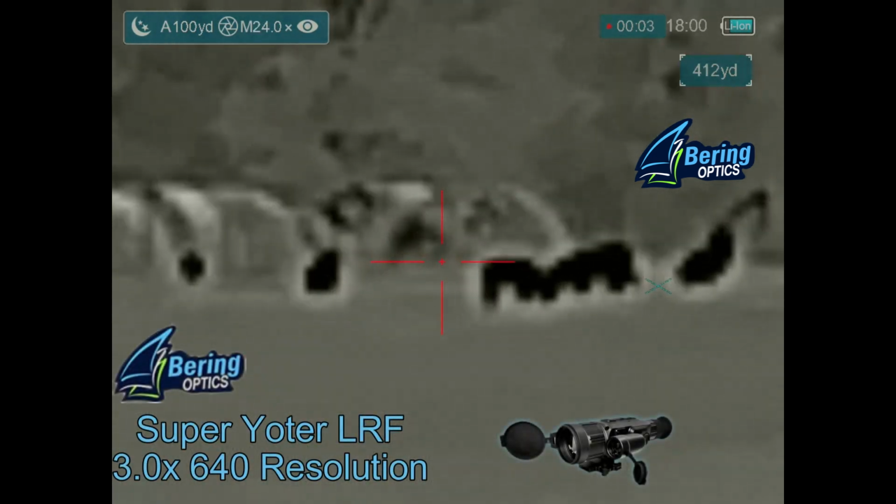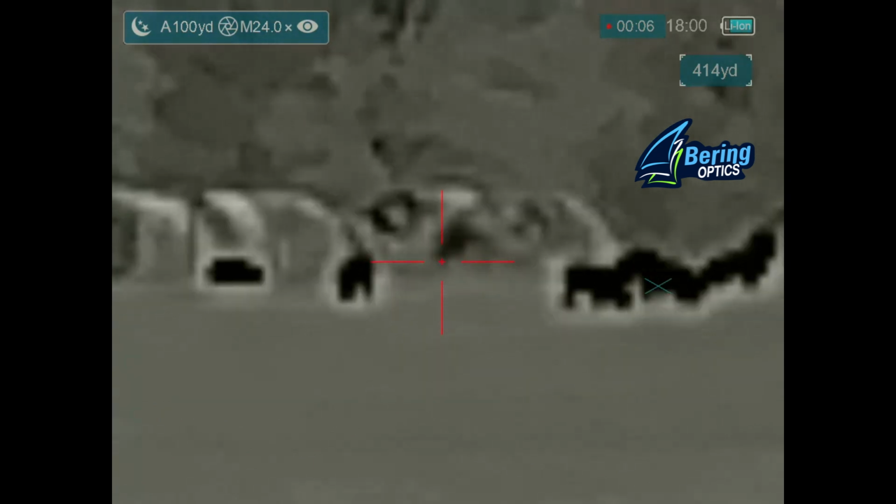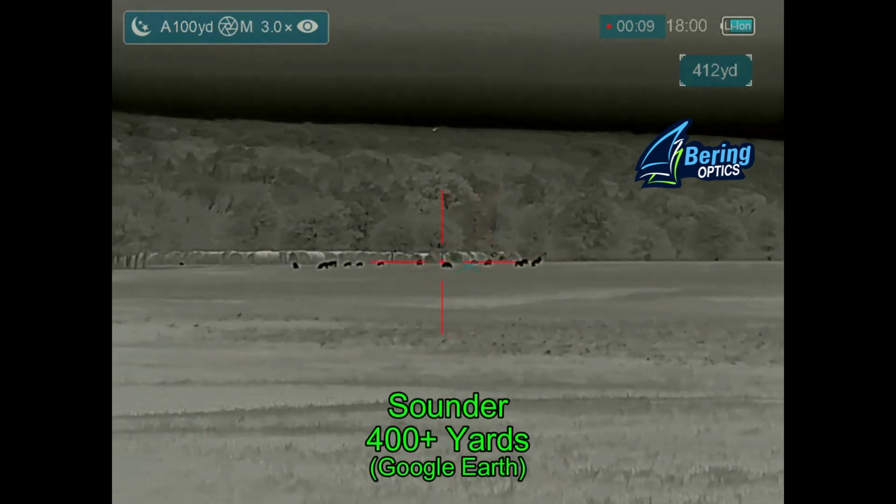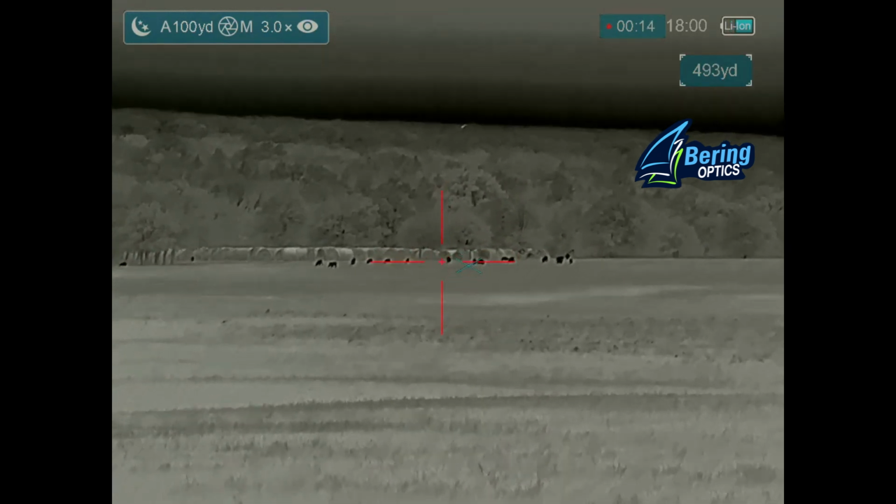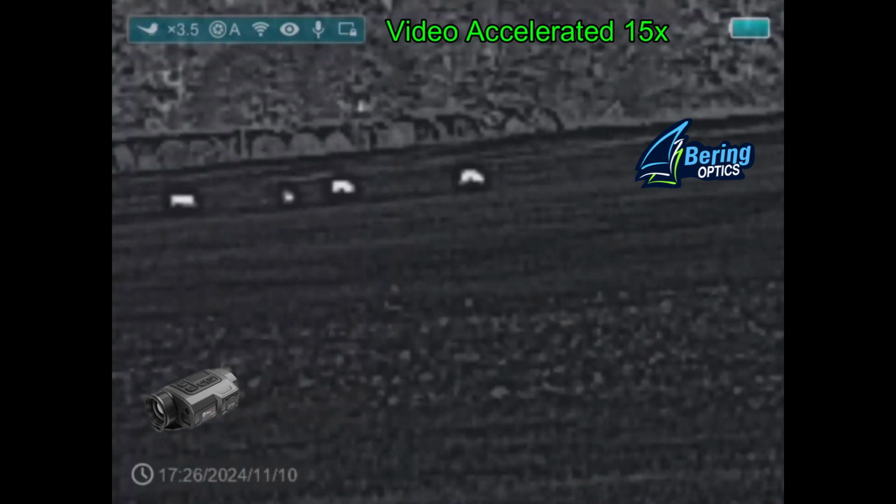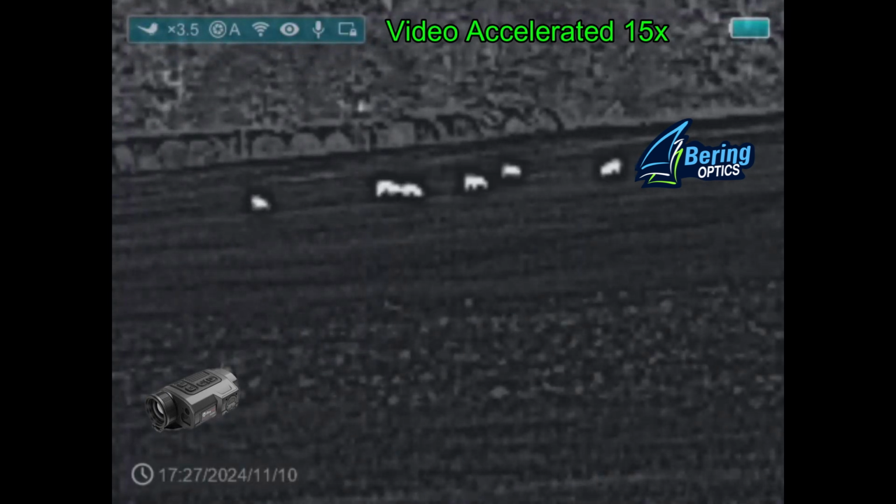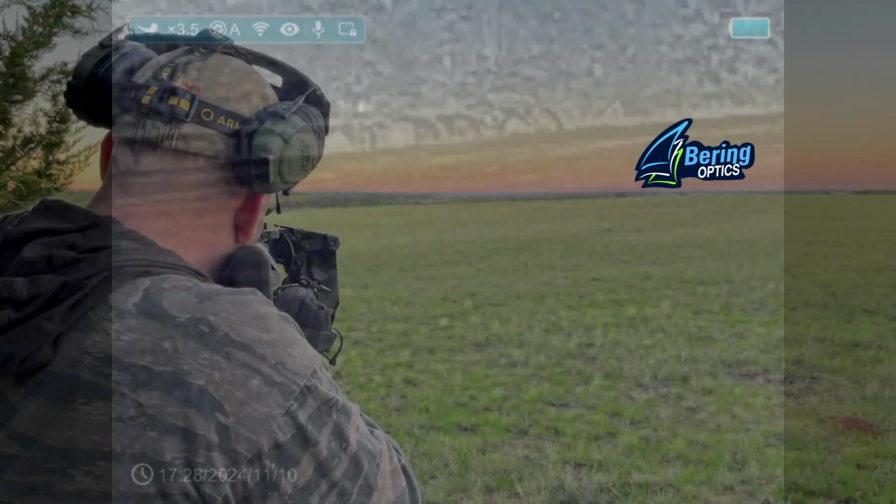So this is a view from my Super Yoter LRF from Bering Optics, looking at the hogs from where the truck is. And again, out there a little over 400 yards. We're not taking any shots at this distance, so time to move. I left the finder running, recording, and as we moved, the hogs were on the move. We got down a couple hundred yards from the truck along the tree line, and noticed that the hogs were actually moving away from us.